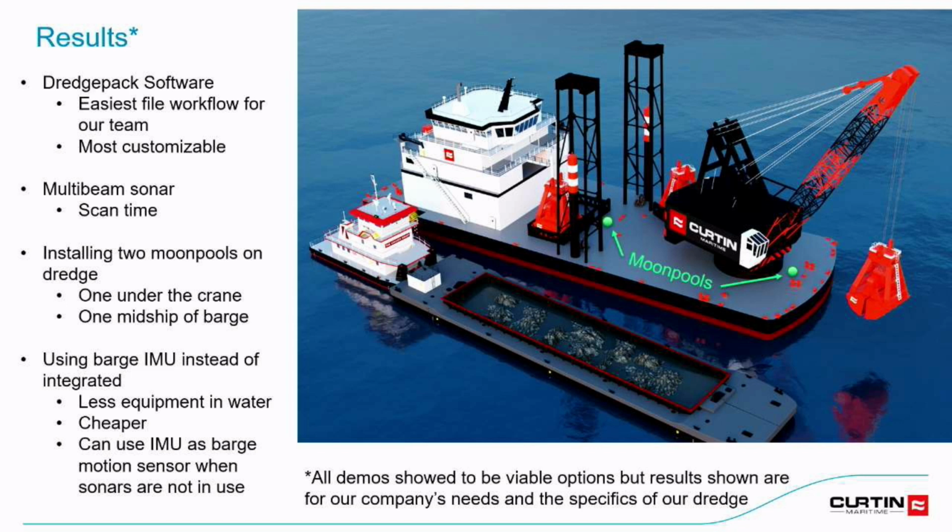And then we are also deciding to use a barge-mounted IMU instead of integrated. Just less equipment that's underwater. It's a little bit cheaper since we didn't need to have 2 IMUs at both moon pools. And then also, if we decided we weren't going to be using the sonars, we still have the motion that we can use for the dredge itself.